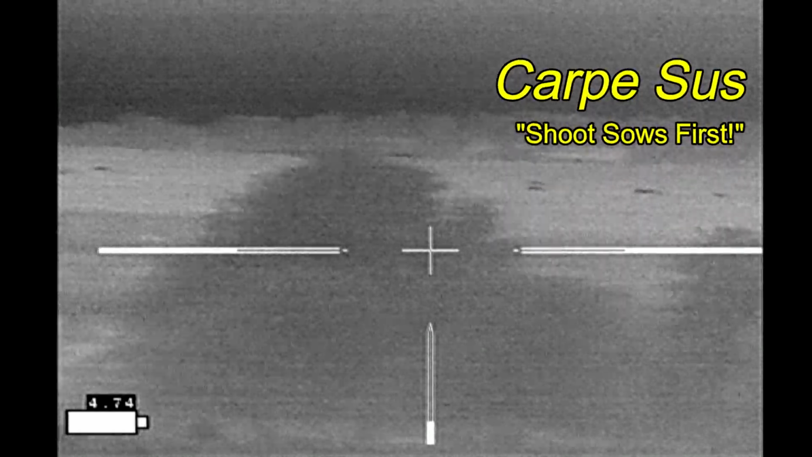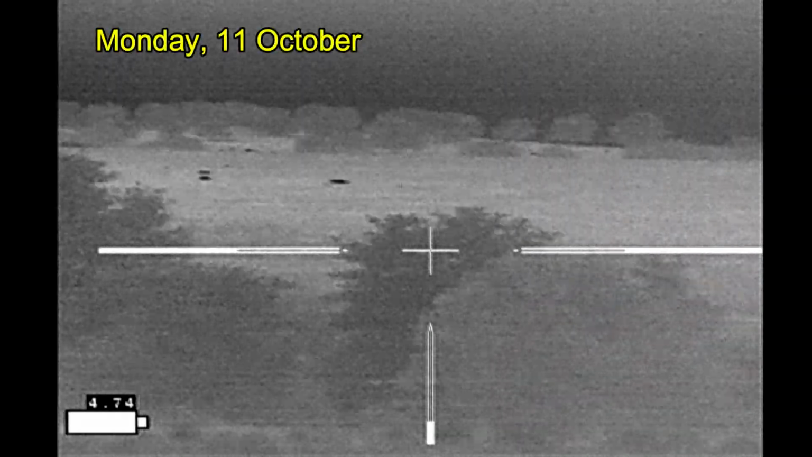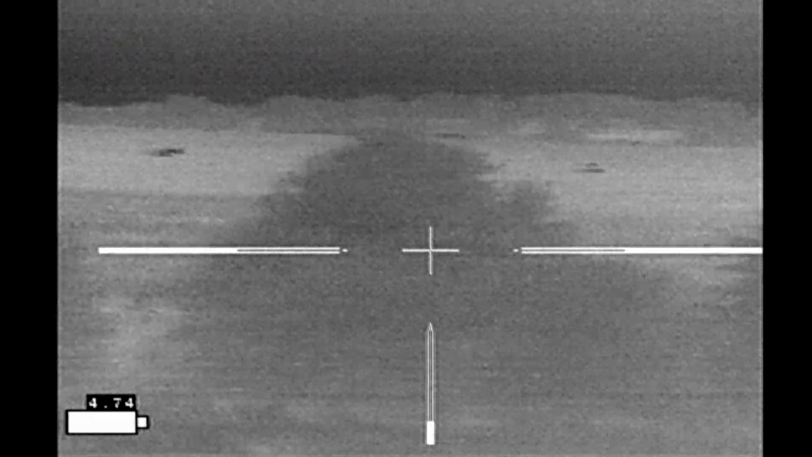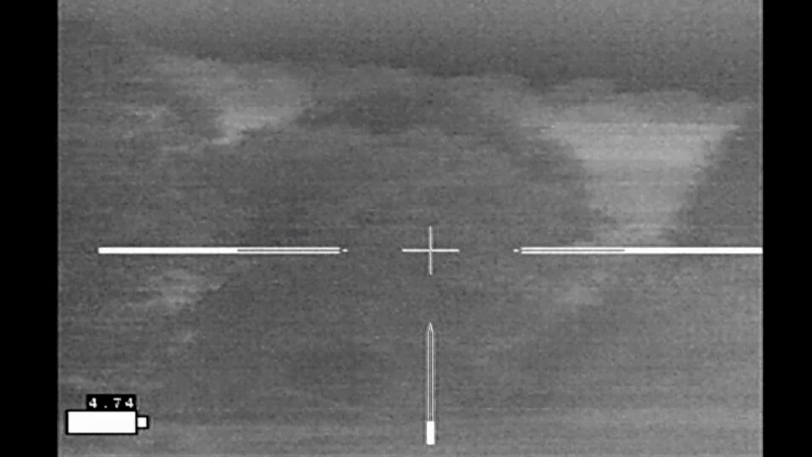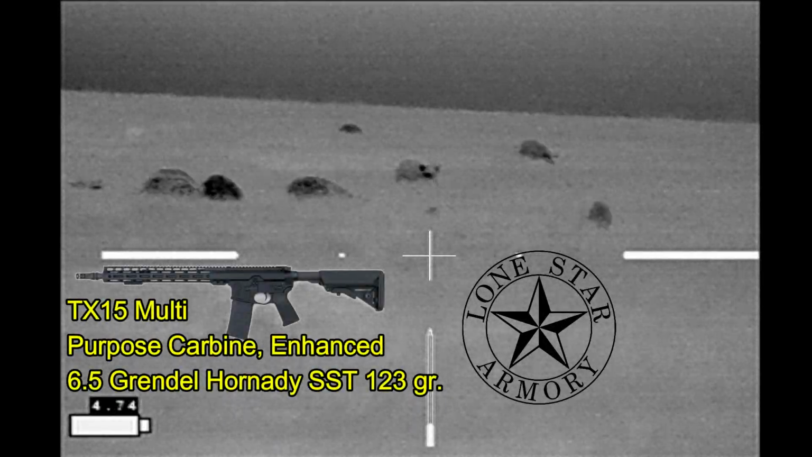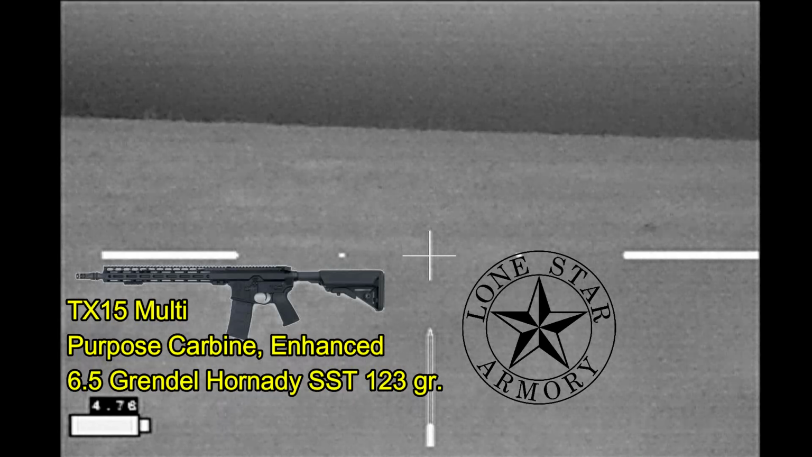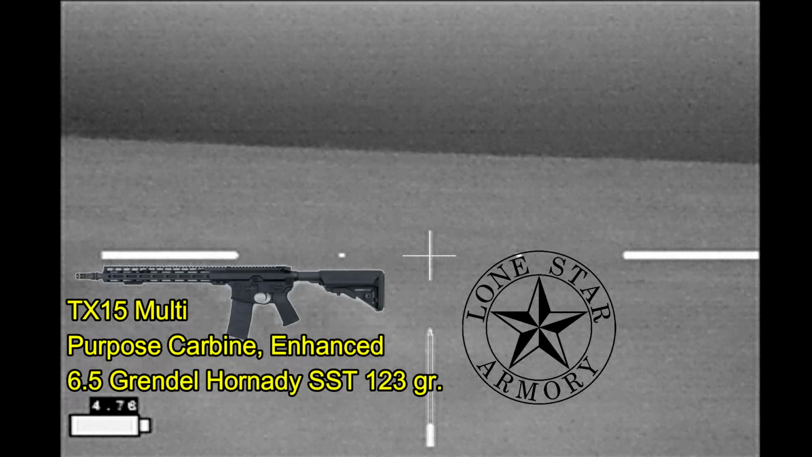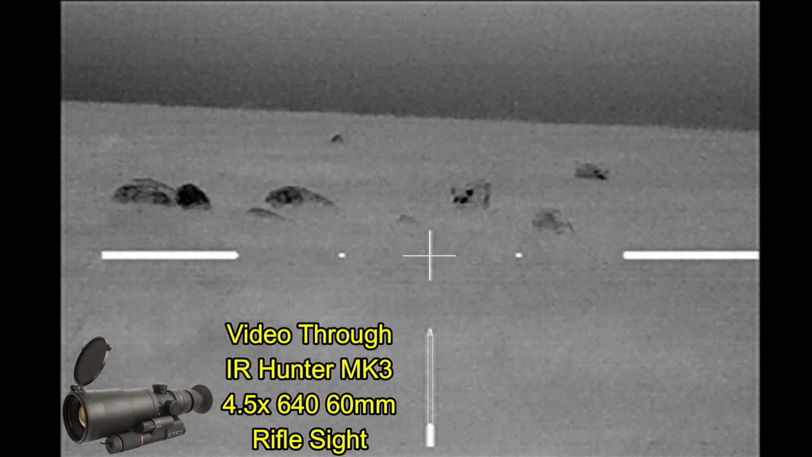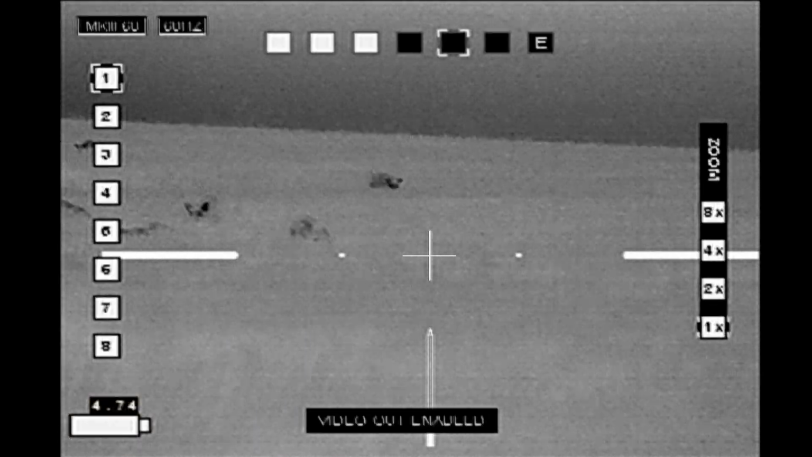I went hunting up in North Texas a few times this last week. I've been on this property for about 3 hours this evening, hadn't seen anything, went to leave, and there are hogs on the other side of the creek. This evening I'm going to be shooting at them with my Lone Star Armory TX15 multi-purpose carbine enhanced, shooting 6.5 Grendel DSST 123 grain ammunition, and getting video through my IR Hunter MKIII.